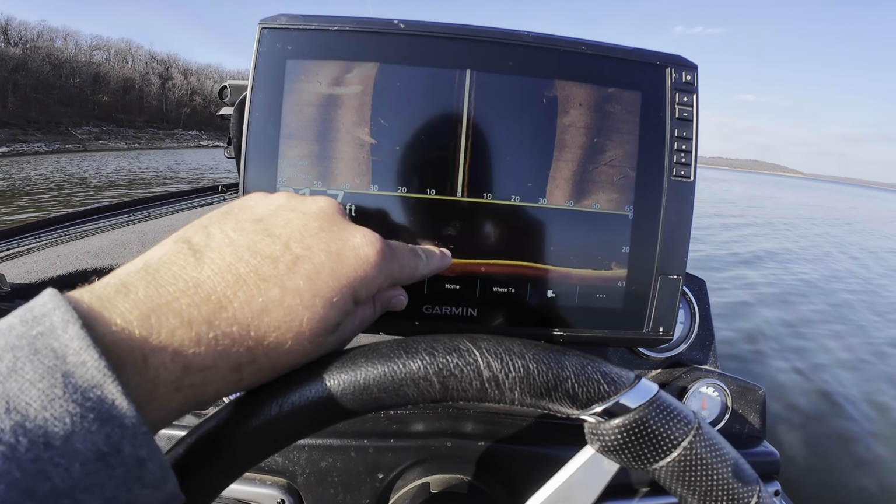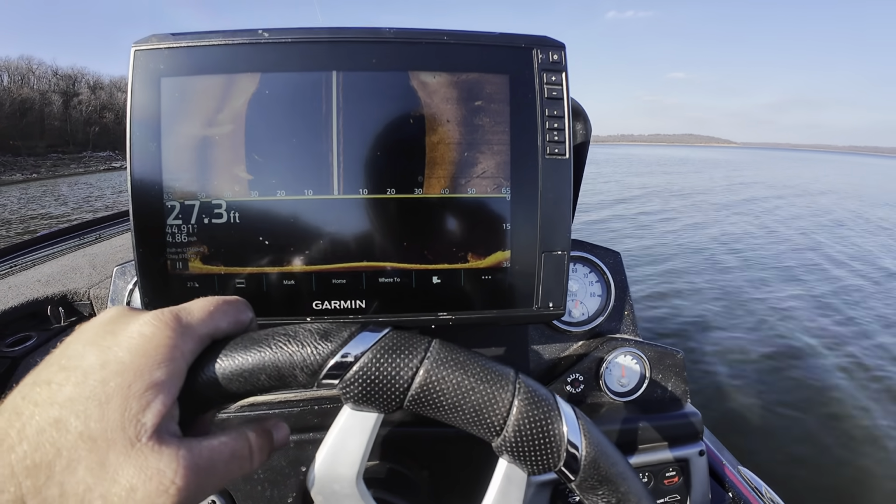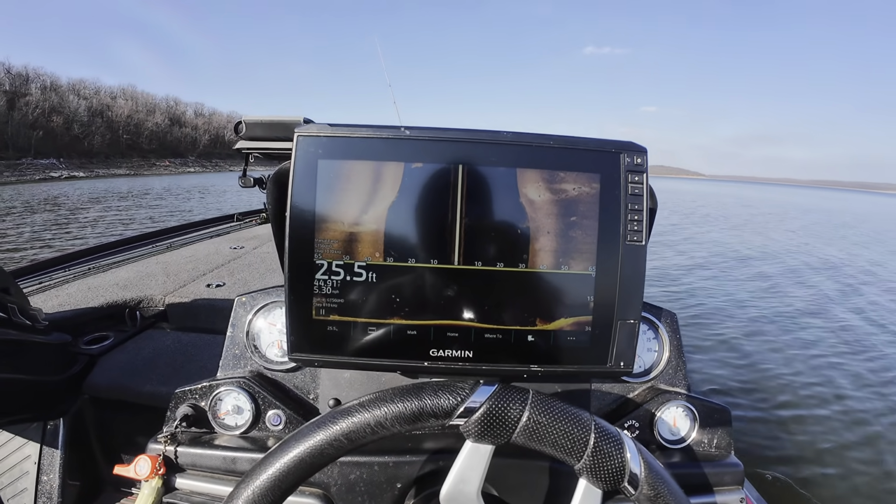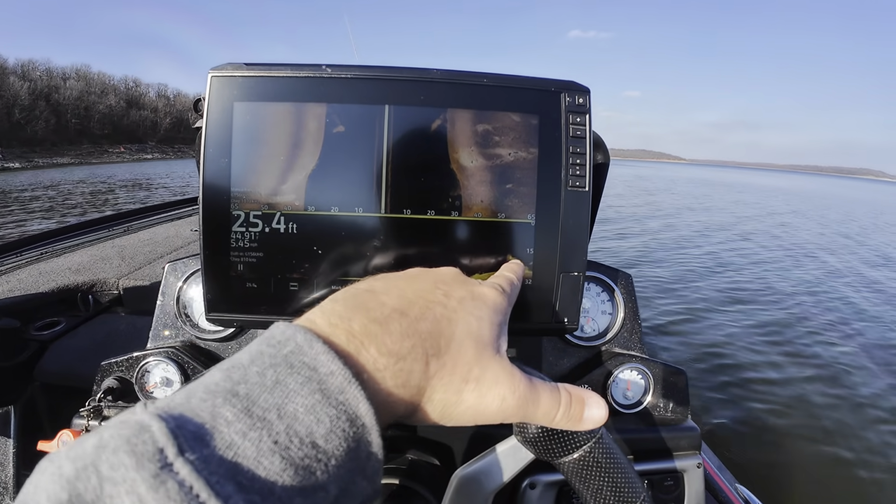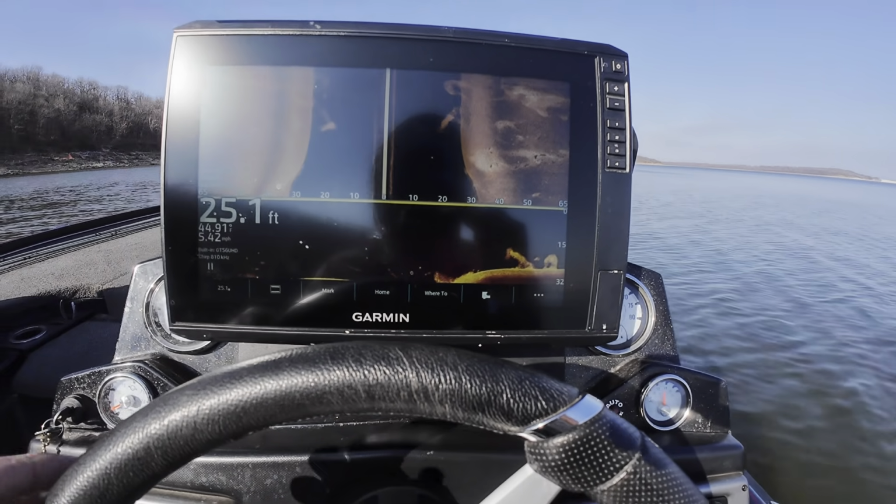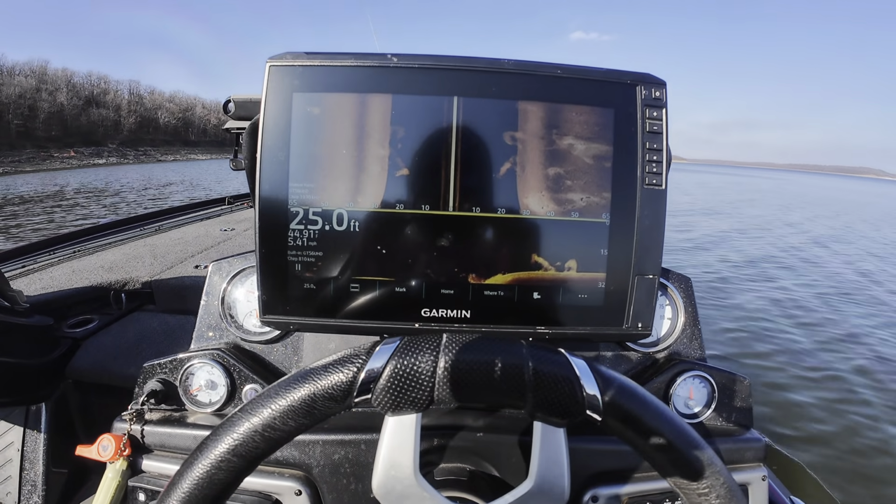Looks like we got two spoonbill right here. I've seen some of them on live scope as well. Bunch of shad. There's another brush pile right there. So moving on, here's some more shad coming across the screen here. Bunch of shad, plenty of bait, but not seeing a lot of crappie, what we're after.